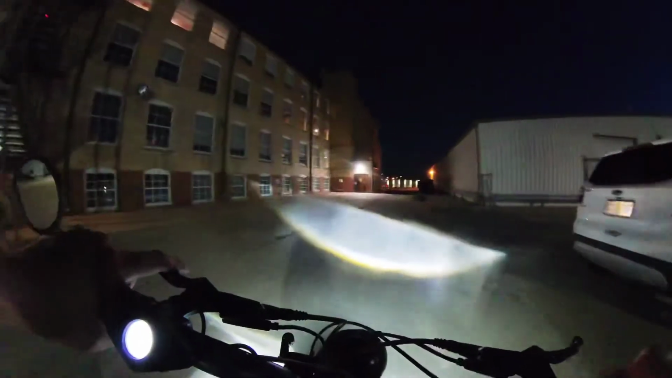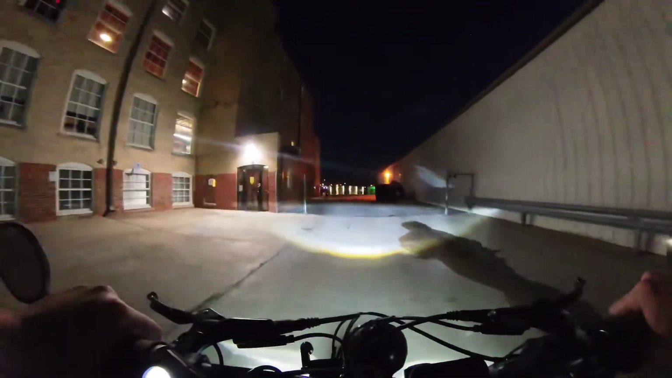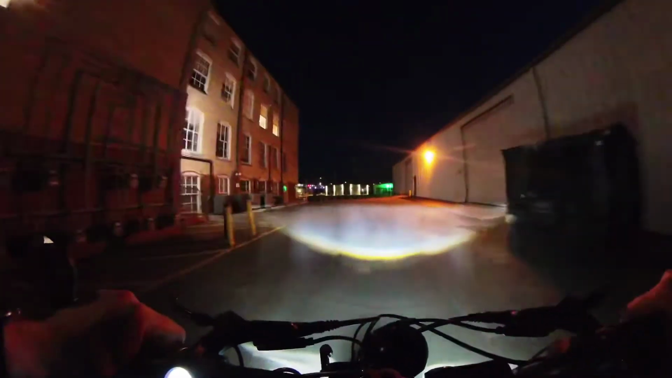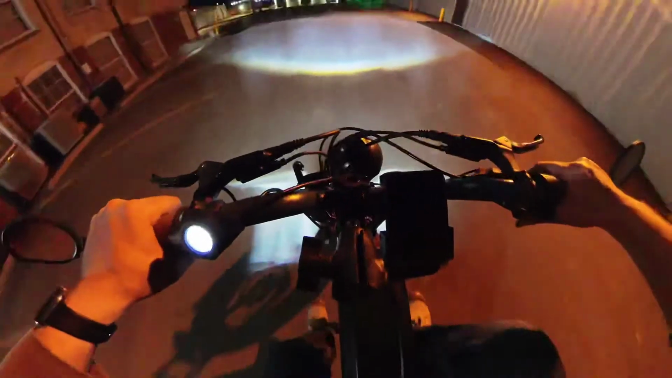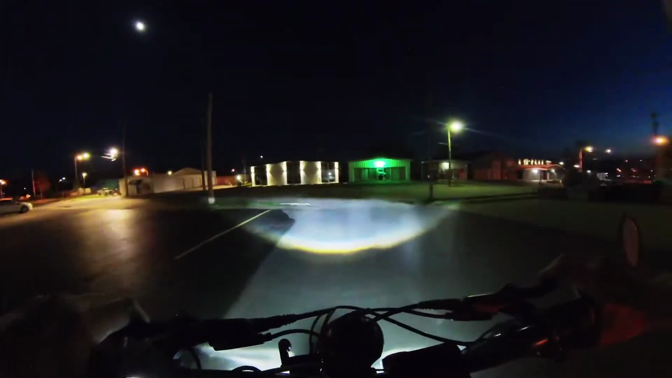All right, I'm gonna get some tunes going, so I don't know how well I'm gonna be heard, but right now in pedal assist level 2, and I'm all the way on my lowest gear, and cruising right along at about 13 miles an hour.